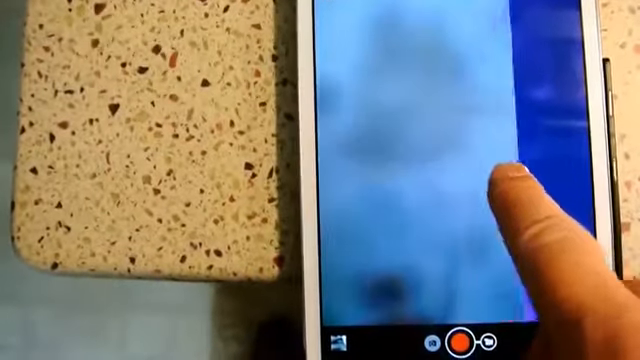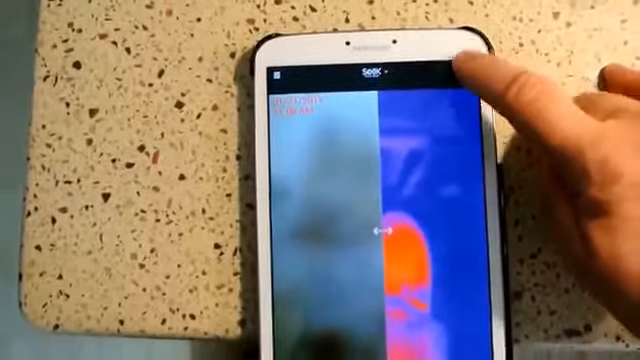So this is useful to give you an idea of what I'm actually looking at so you can correlate your image. Also on that, you can swipe it across and split the screen however you so desire.